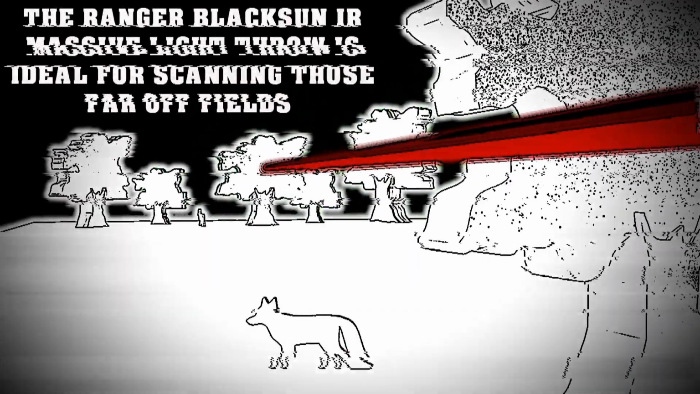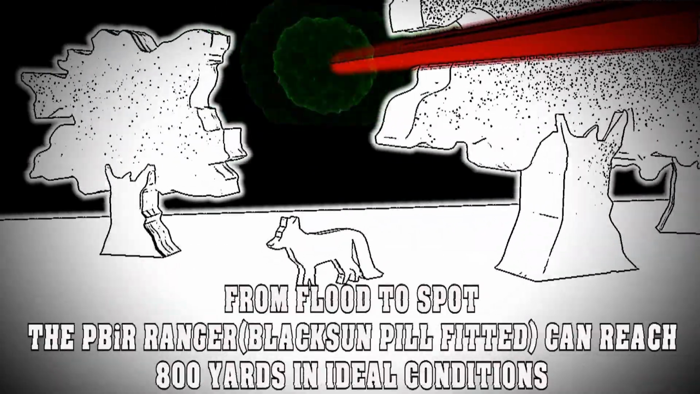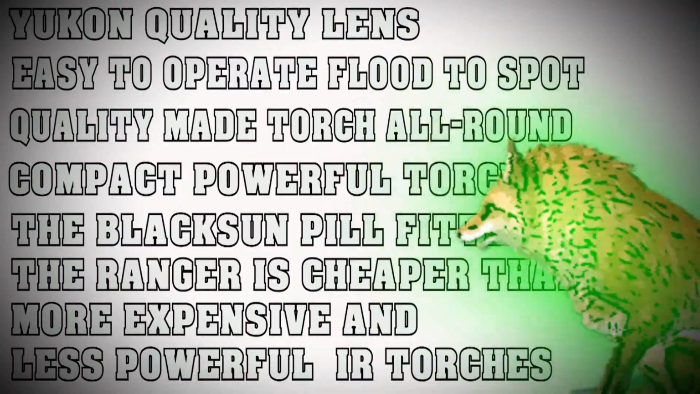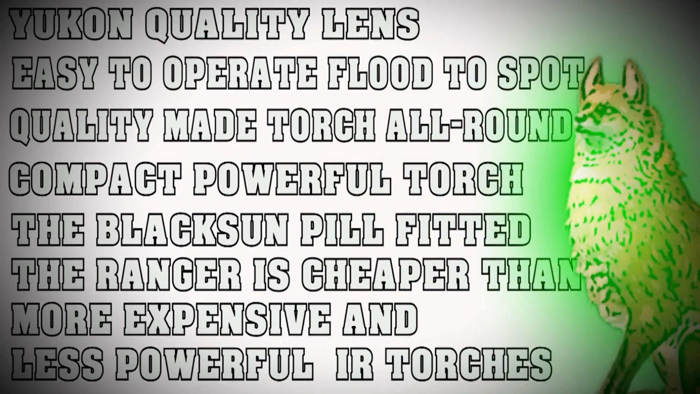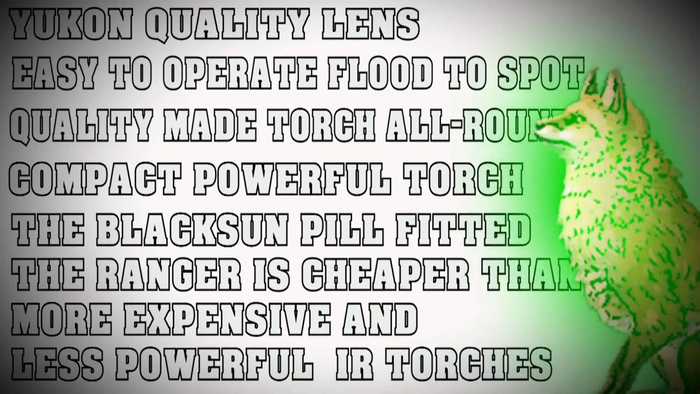So for me, the power setting on the Ranger was low power for the actual shooting, and power setting medium and high was used for spotting, and it worked excellent. And remember, my Photon is only 6.5 mag. Imagine using a more powerful magnification night vision setup. So that was the beast of an IR torch from PBIR Illuminations. Quality Yukon lens, giving laser light range, clear sharp image through the Photon.